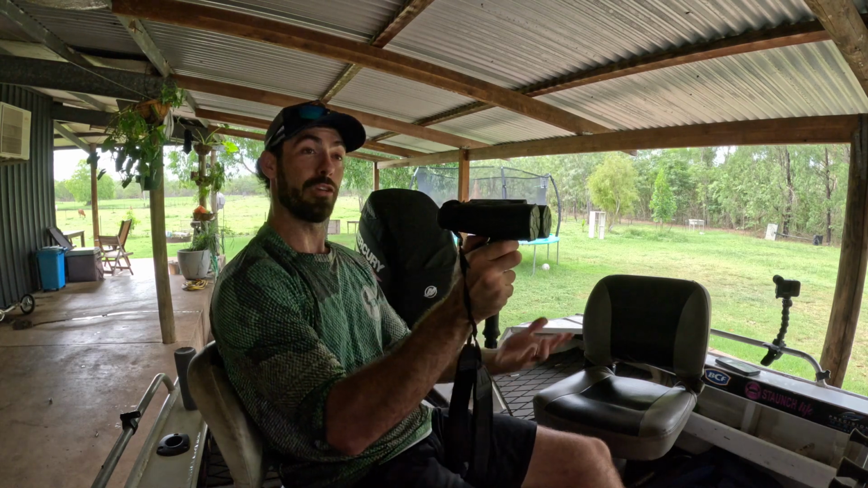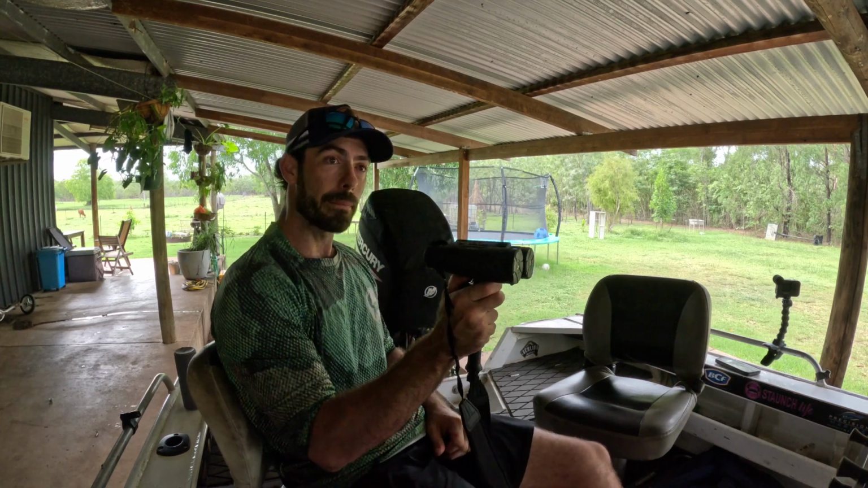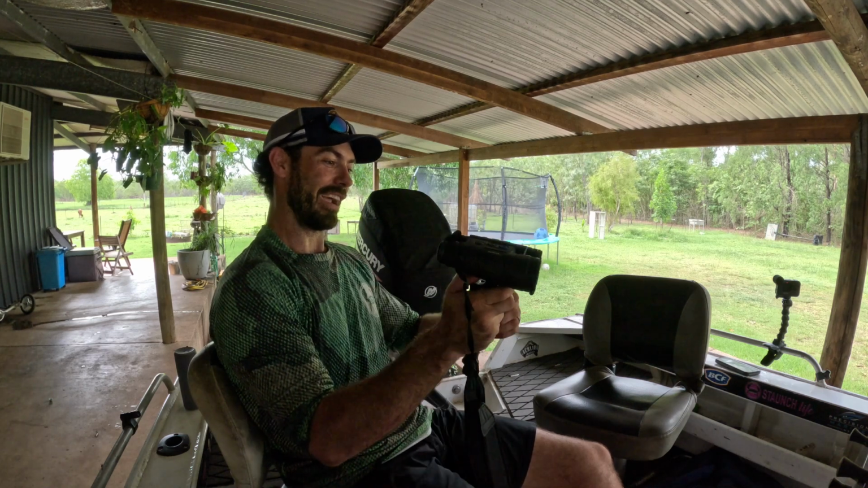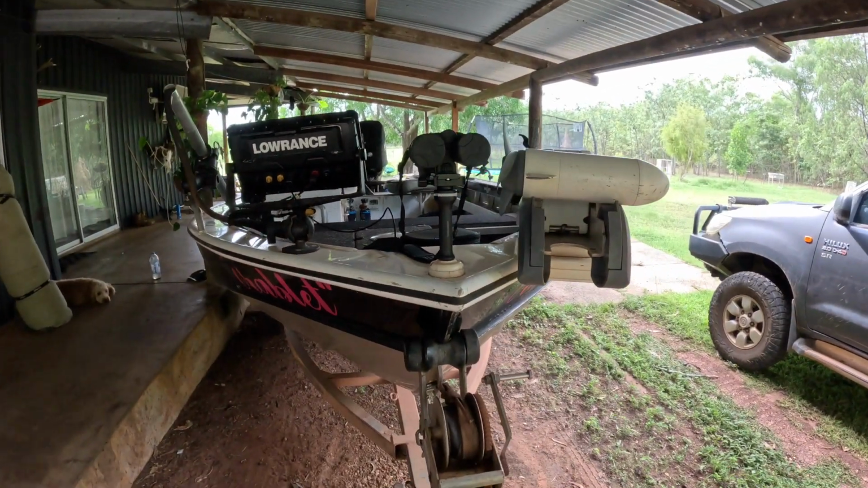Have you taken these out on the water at all? Only last time I was up with Daryl. And we found the boat ramp. We couldn't find it before. It was really good. Very cool. All right, so we'll take this to another level. Imagine that mounted on the front instead of our spotlight. It's going to be epic.